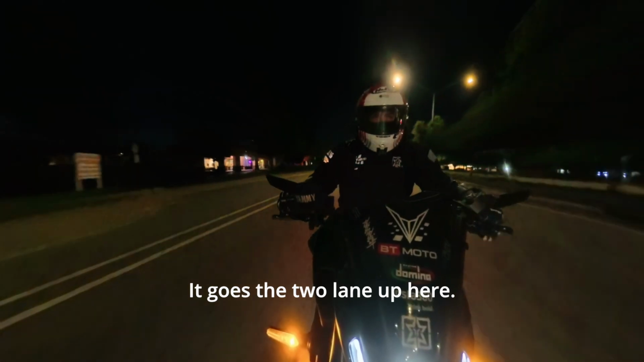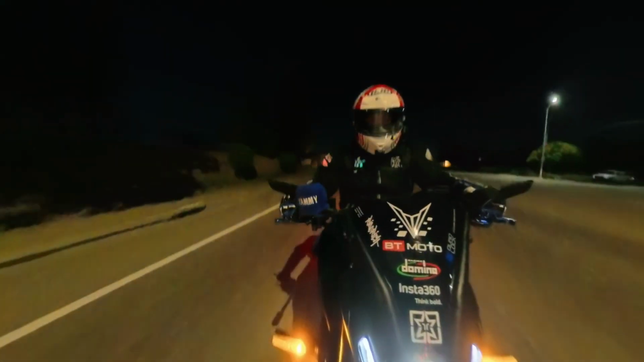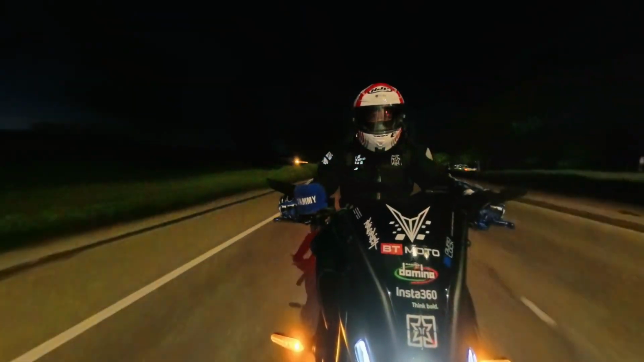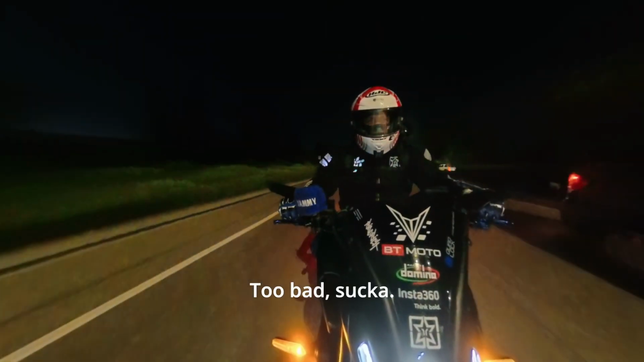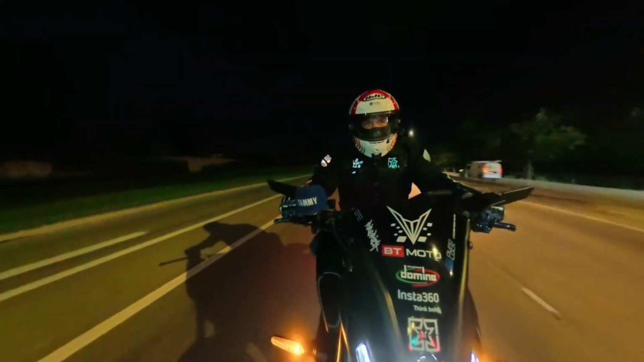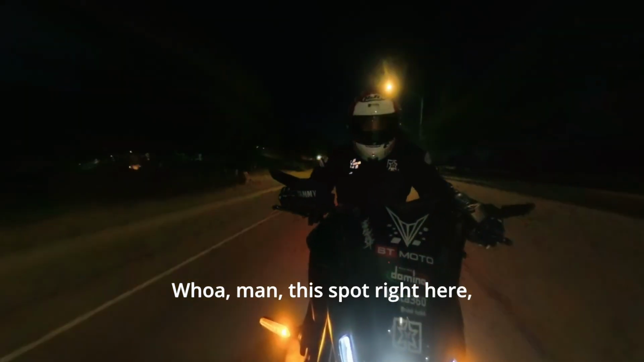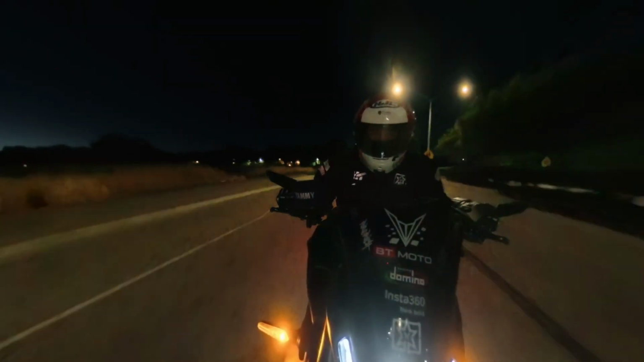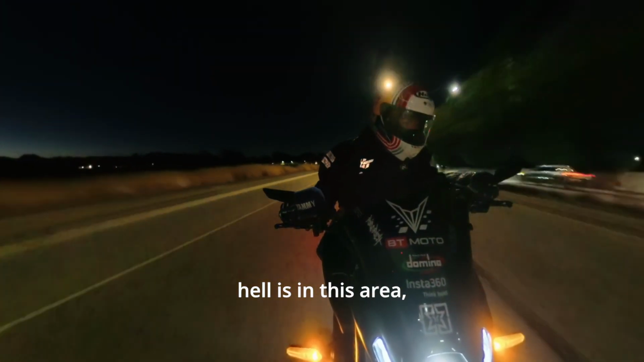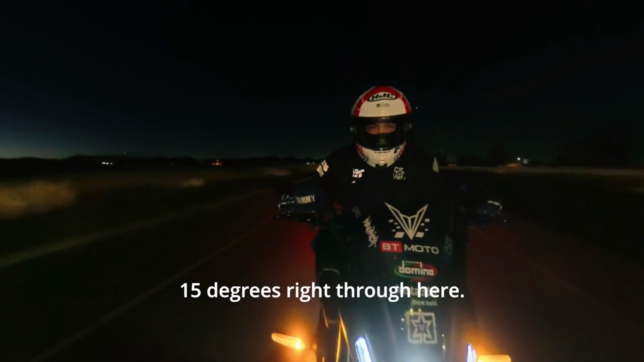There goes the 2-lane up here. Somebody wanted to race. Too bad, sucker. Whoa. And this spot right here, speaking of hot and cold spots, I don't know what is in this area, but I swear to God, it drops 15 degrees right through here.